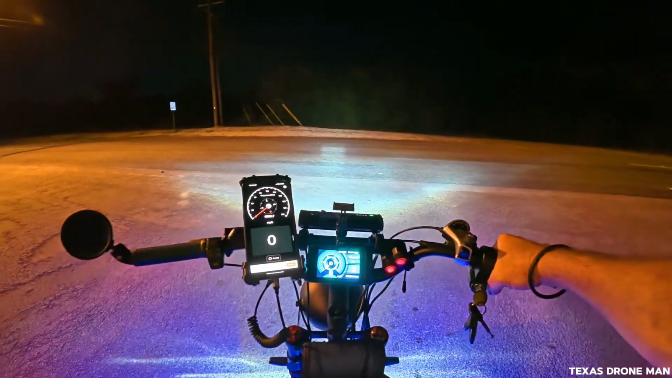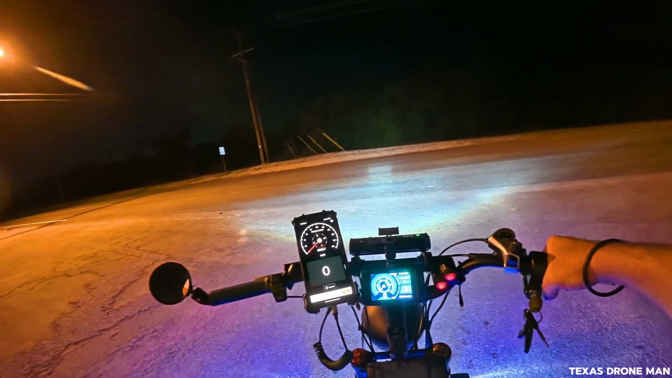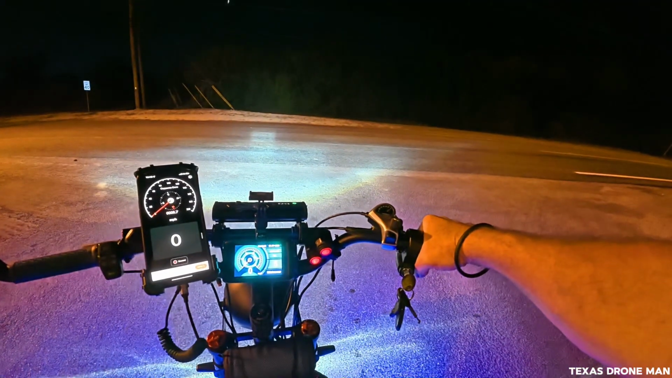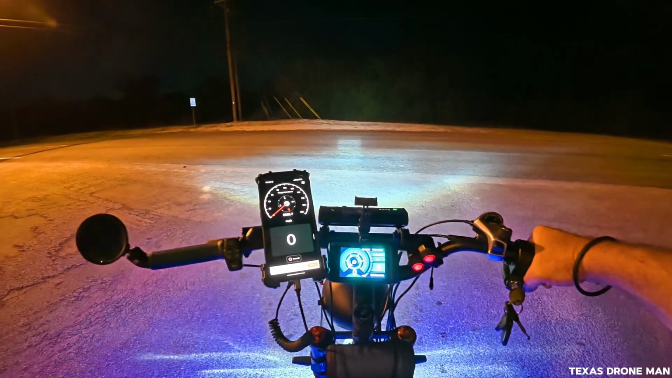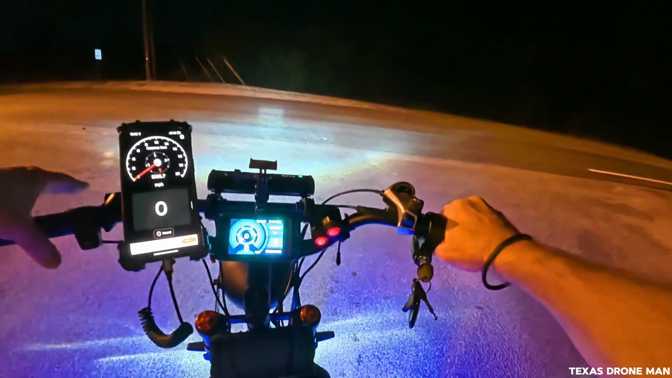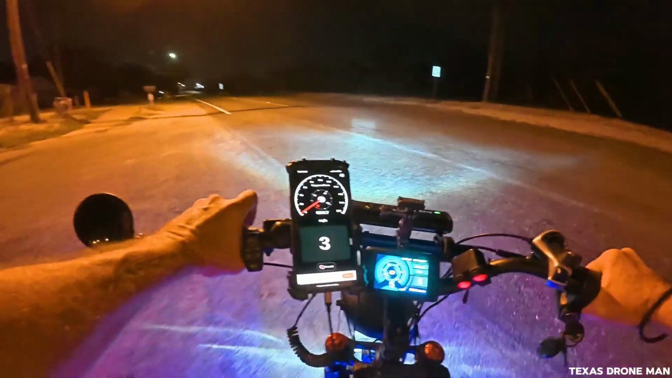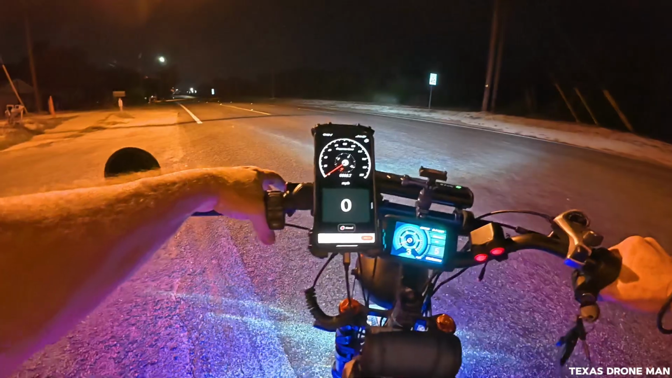But I got the mirror mount that goes on under. I have to take the mirror off and mount that underneath the mirror. And I've got the vibration dampener. I got everything. You got to have the special case that goes with the quad lock. But I got all of that. Look at that.